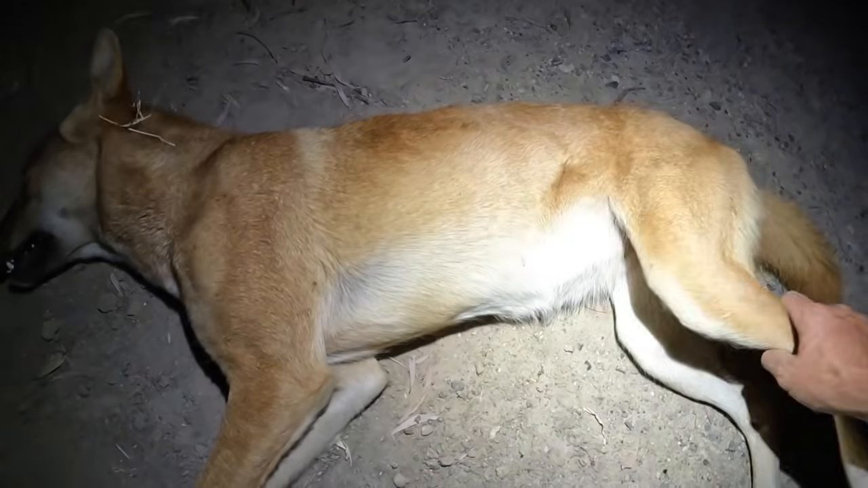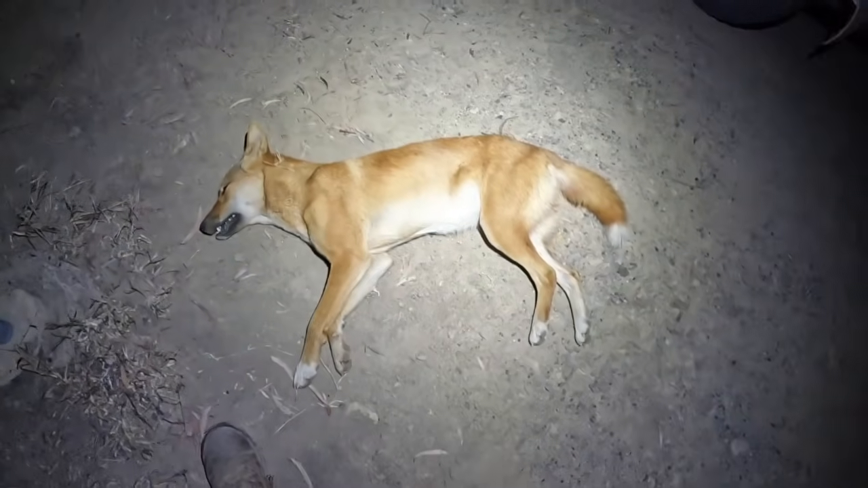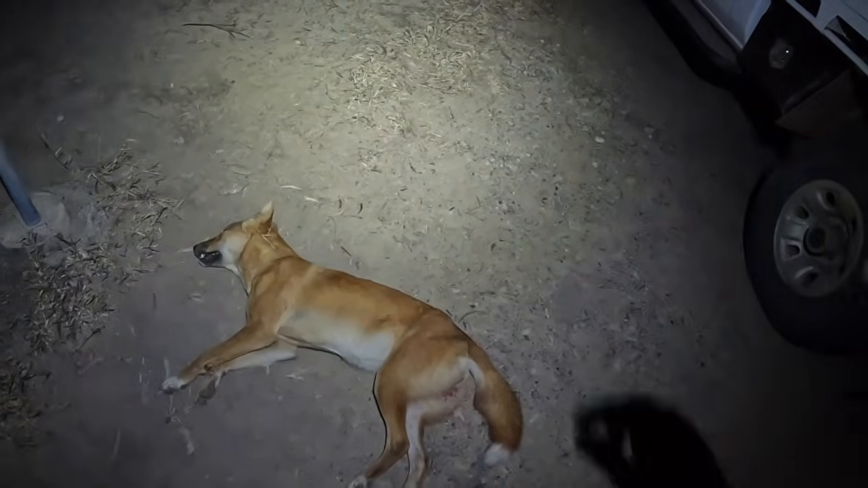She's a real old dog, but I'm going to hopefully get her bladder out and keep her pee if she's got any left in her, because that's very valuable stuff. So, righto, what I'm thinking I might do is drag her around and maybe put a bit of her blood near the traps, and her mate might come in there and get caught tonight. So, see what happens.